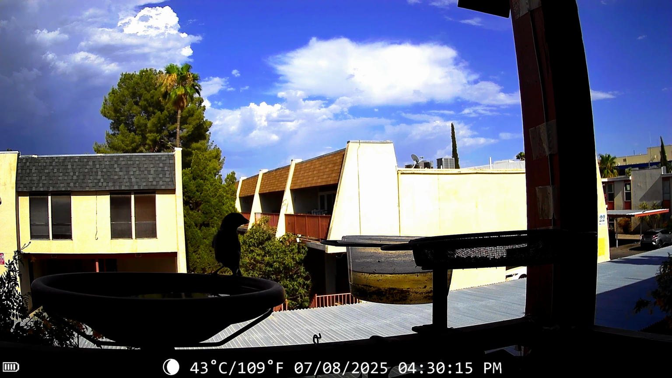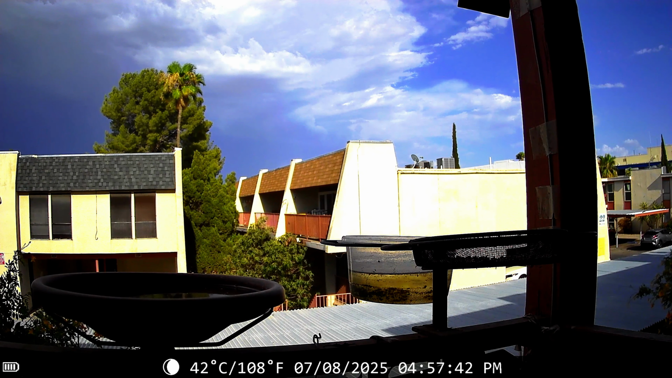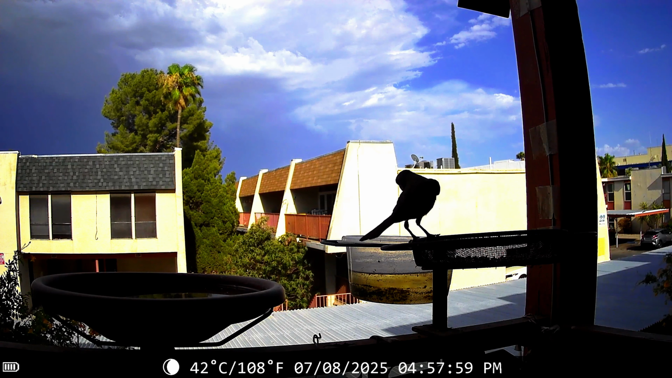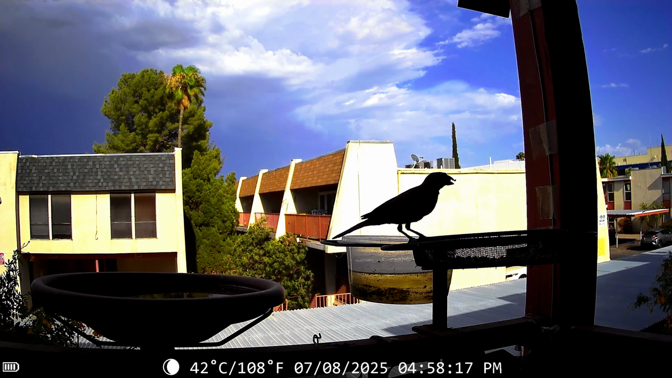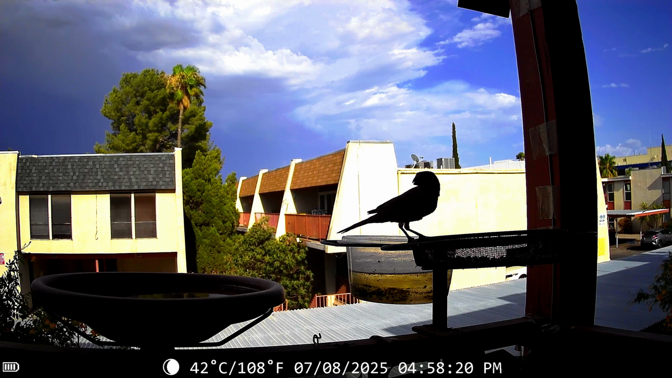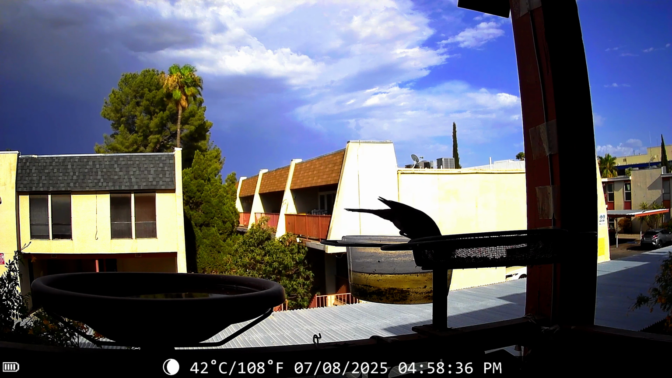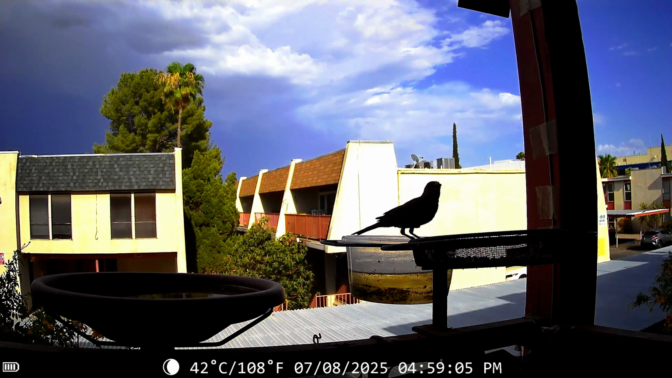They come around whether there's any food and water out at all, but I like to leave a little food and water and get them to do a little eating and drinking so I can take a little video of them. But I like the camera, and here's a dove that you can see a little better. He's not quite as silhouette, but you can see the dove, and he's going to come up there and get himself some bird seed.